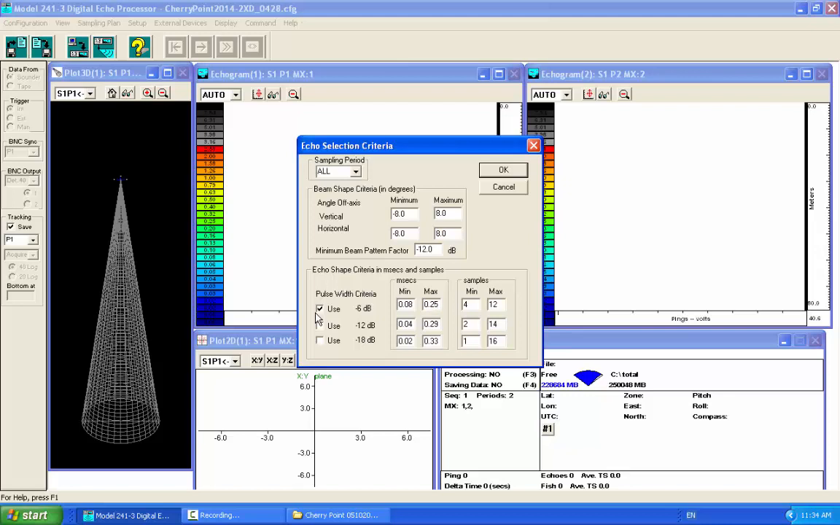But you can collect things wide open, and then as you go through Echoscape, just apply filters and reapply. If you wanted to look at your best echoes for target strength estimation, I might get more stringent on what I accept as a single target echo and limit to the center of the beam, and then those would be my best echo estimators of the fish target strength.